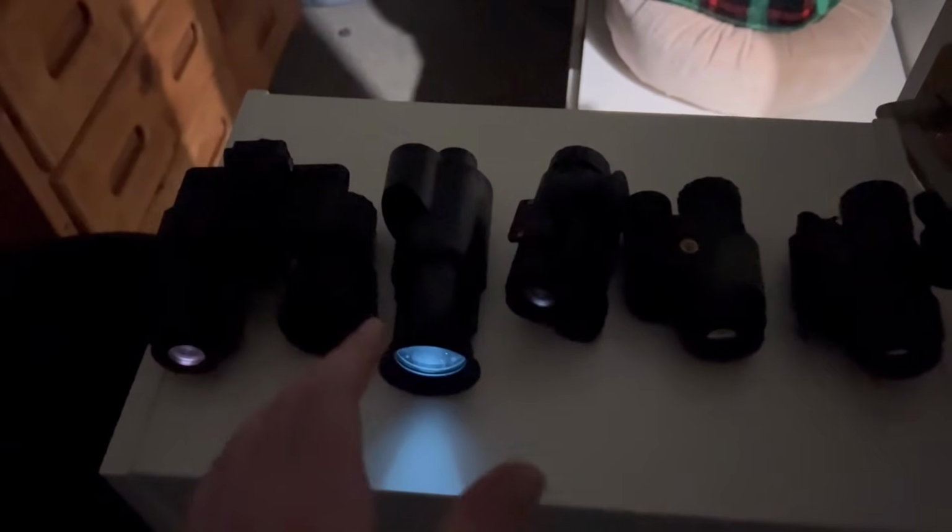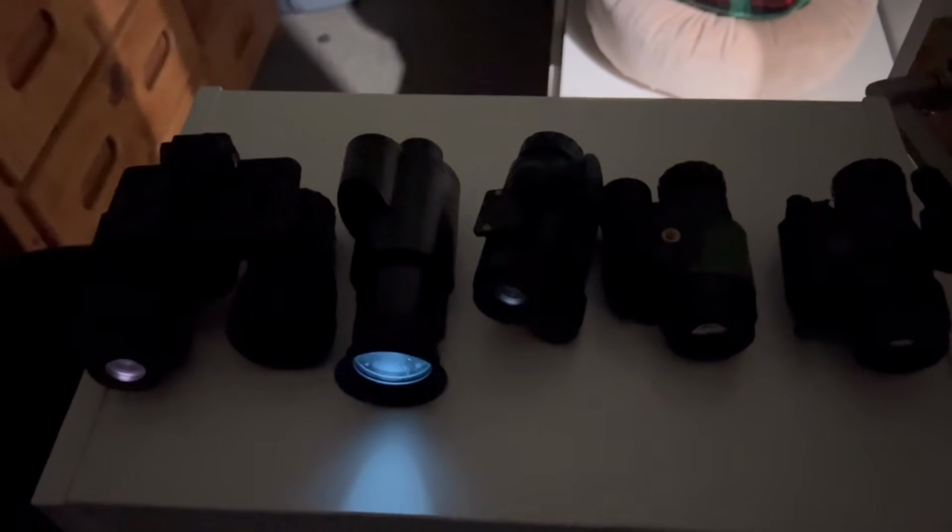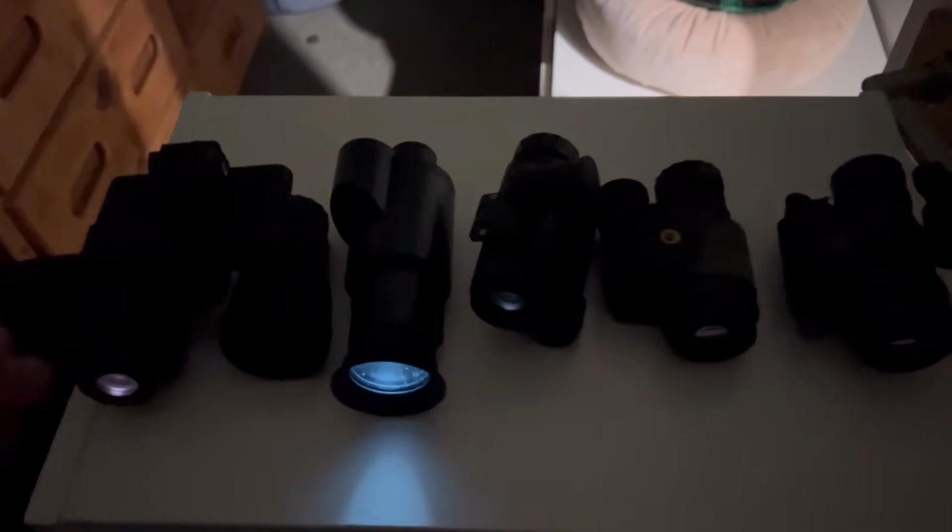Just to demonstrate how bad the digital night vision is on the Night Operators Fusion, I'm going to really quickly compare it to these other devices. There'll be more comparisons later on, but I just want to present it now. This is done with my iPhone at 30 FPS, and there are no IR lights in this room or turned on any of these devices. This is purely a sensor or performance-based test.